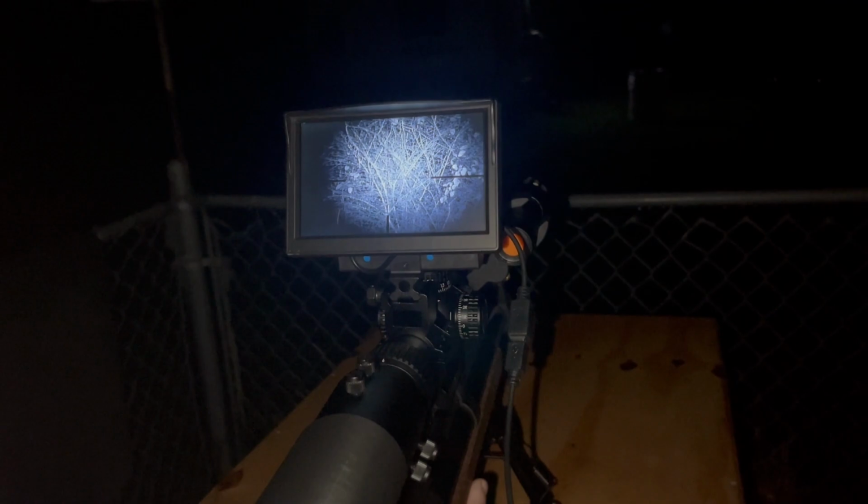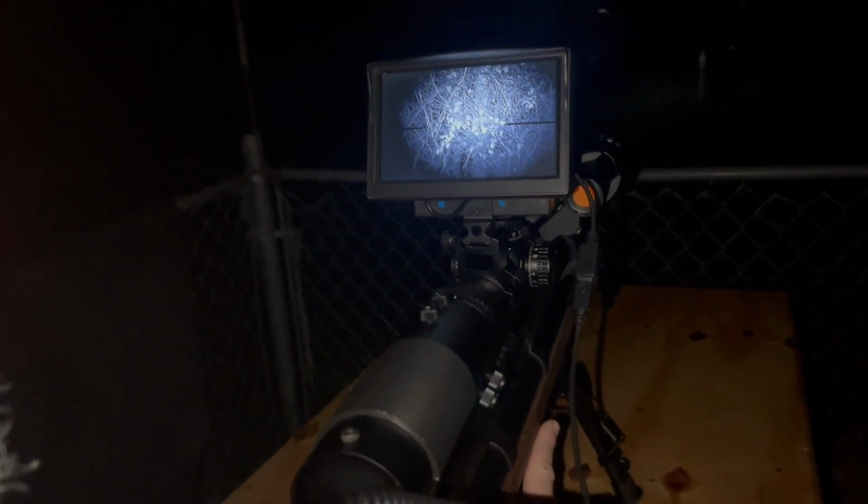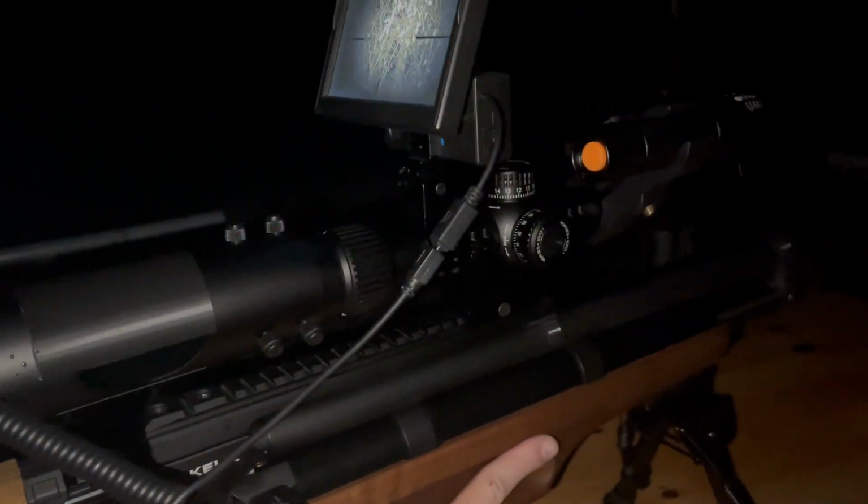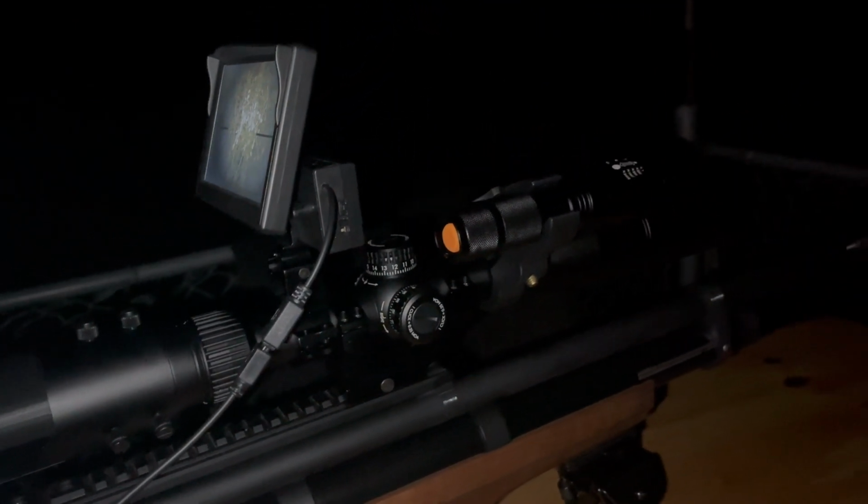Really doesn't do this justice, but the clarity on this camera is really, really good. This LCD screen's not too shabby. See, those leaves really, really clear. The branches.